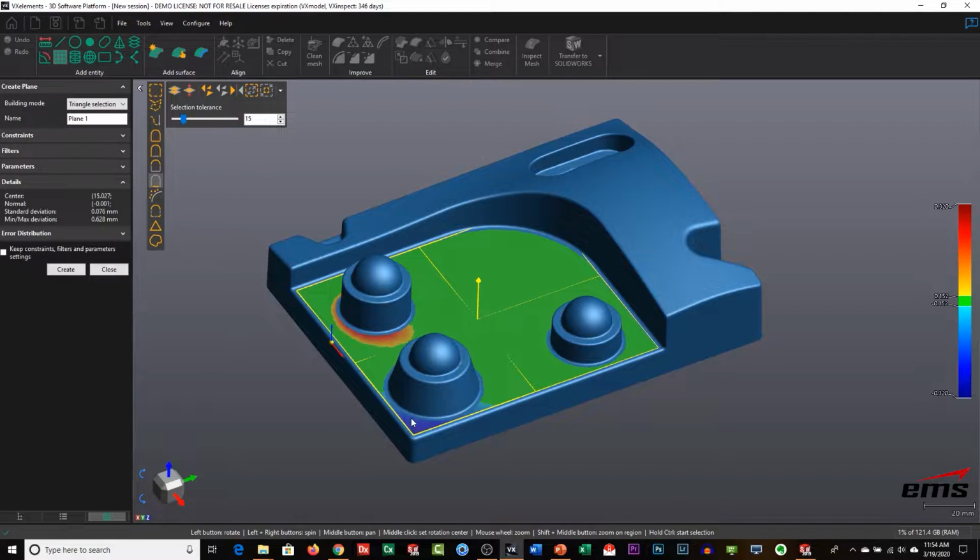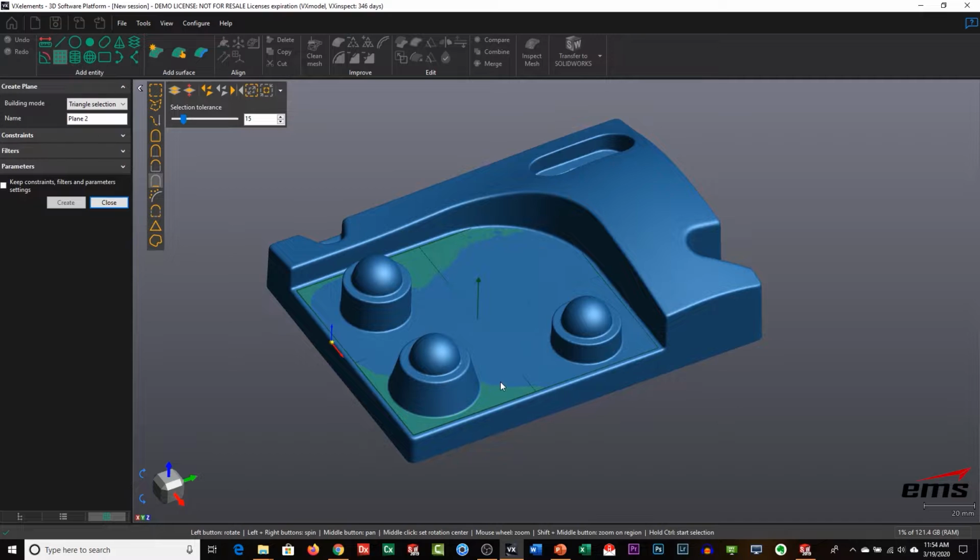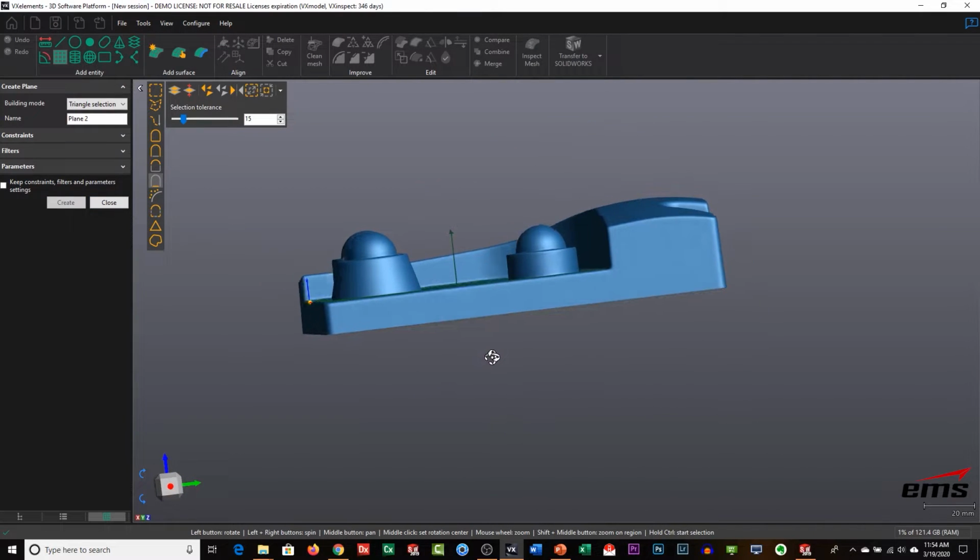You'll see it shows us, within a tolerance, everything in green is flat. We can see some blue and red. That's just telling us it's fit a plane through here, but it deviates a little because probably the part has a little bit of warp to it. But we're good with that. So we've built our first plane. You can see it's right on there.